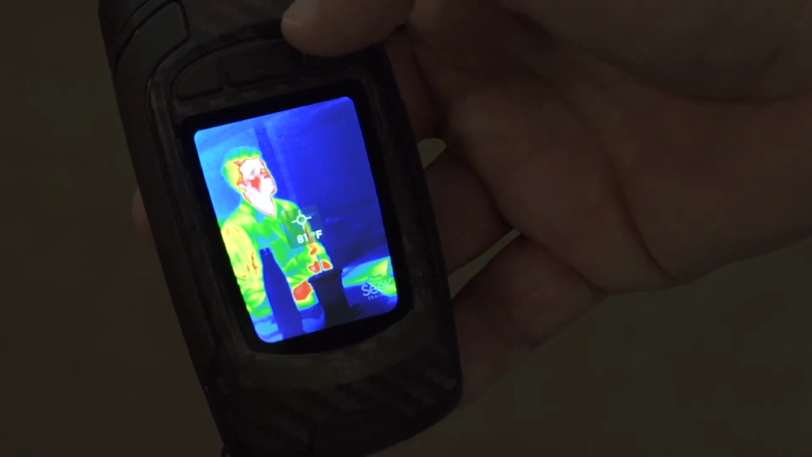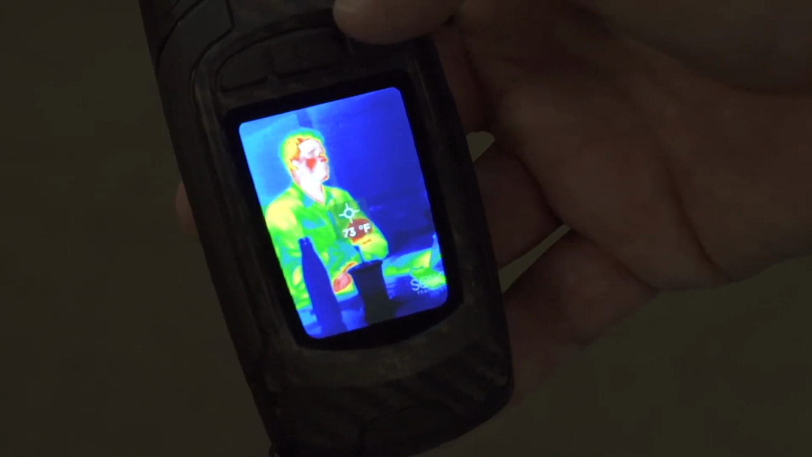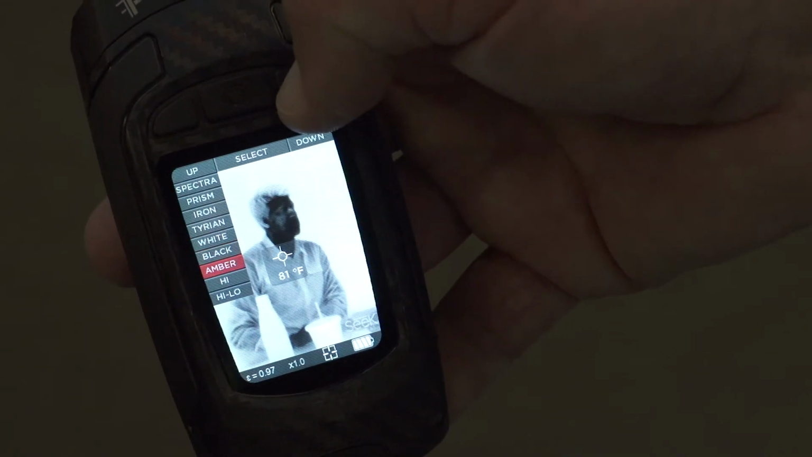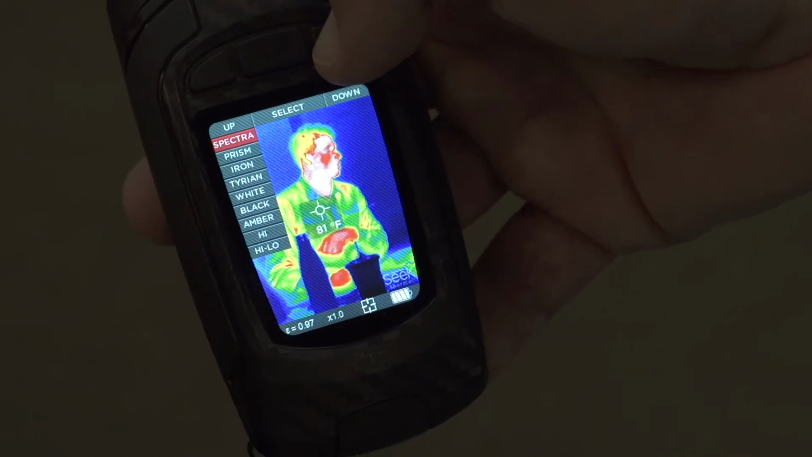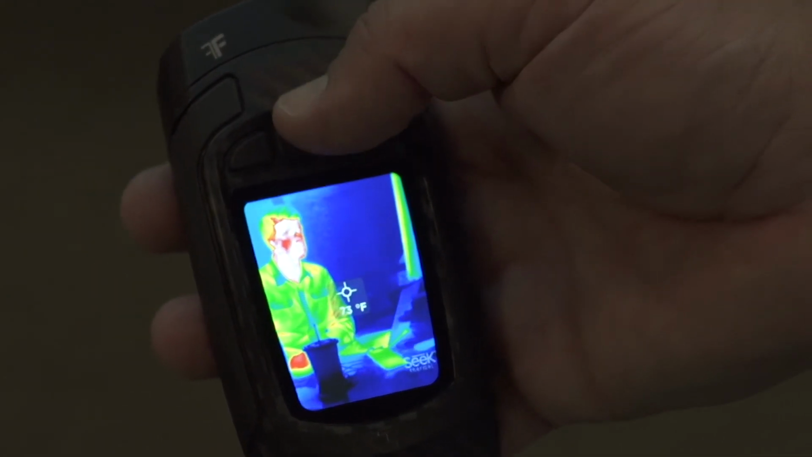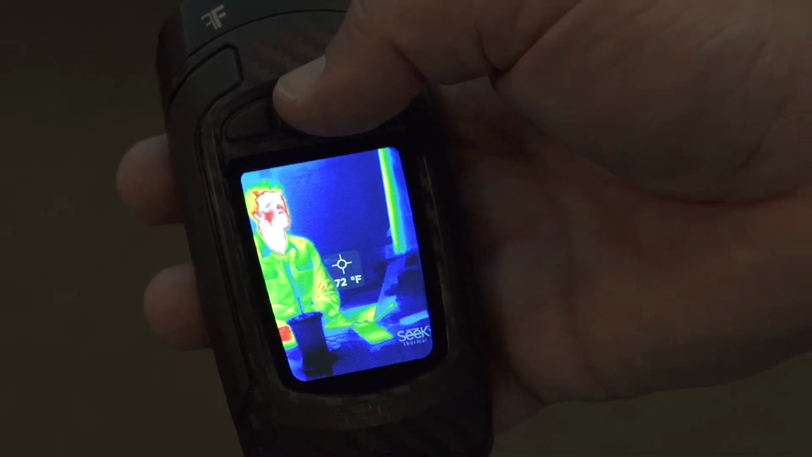Now, the RevealPRO will hold about 4,000 images on its internal hard drive. If I go over to the filters, now I can go through and I can use the buttons to go up and down through the different color palettes as needed. All the same color palettes that you saw on the CompactPRO are available on the RevealPRO. Again, this unit is IP67. It's drop tested. The screen is a Gorilla Glass screen to improve durability. Again, I can use it with gloves, and there's a lot of environments where I would be doing that.